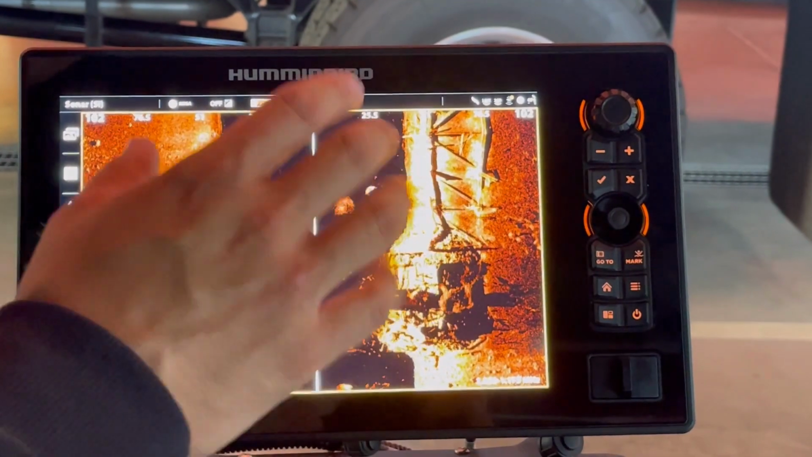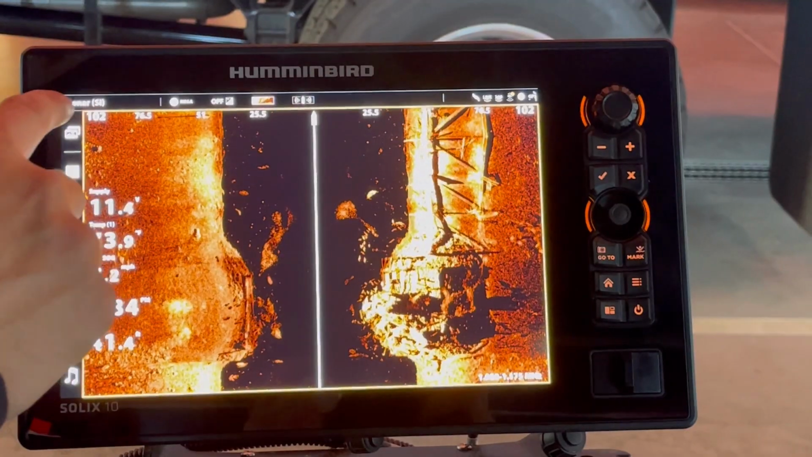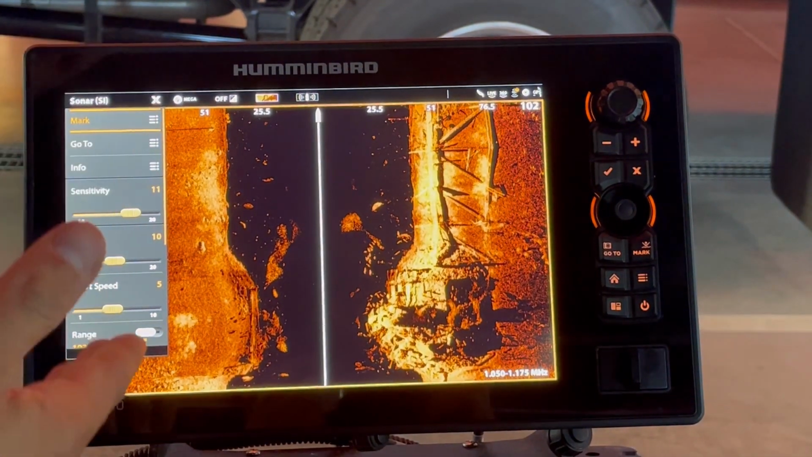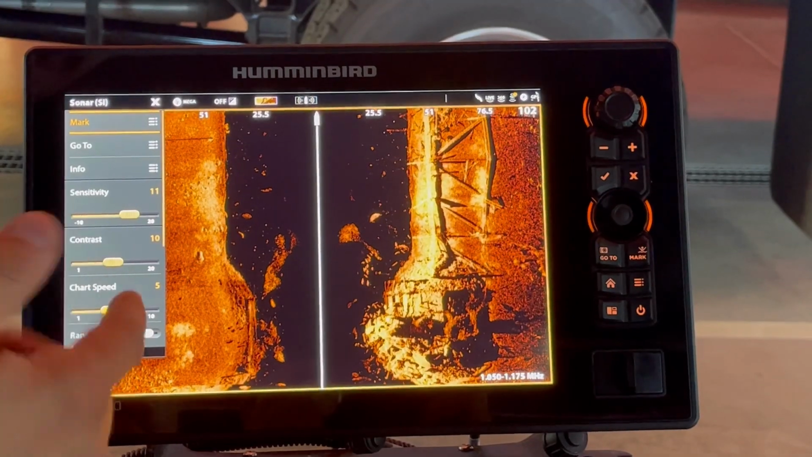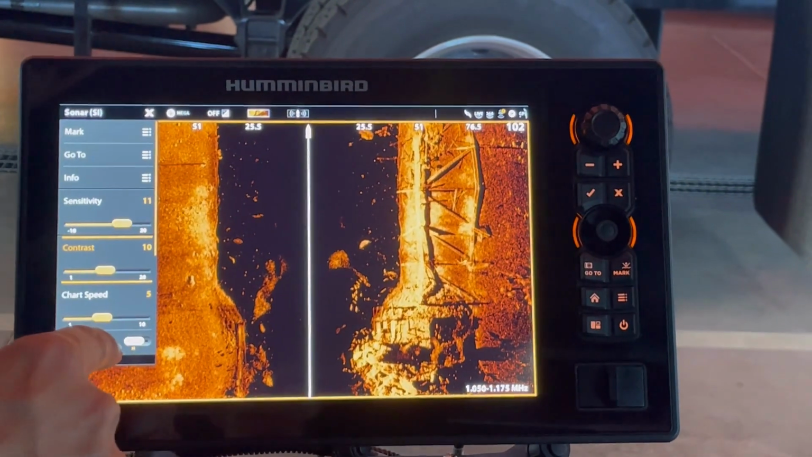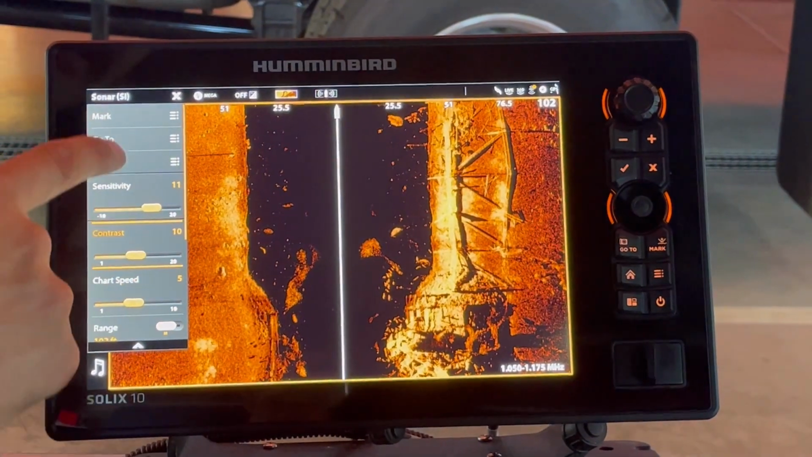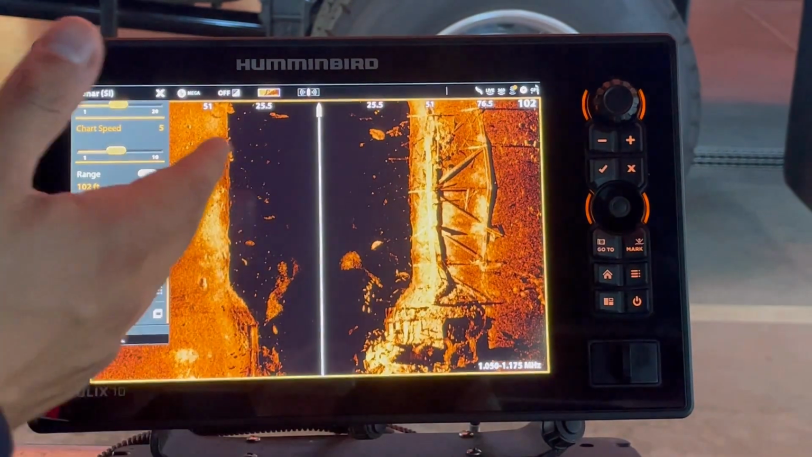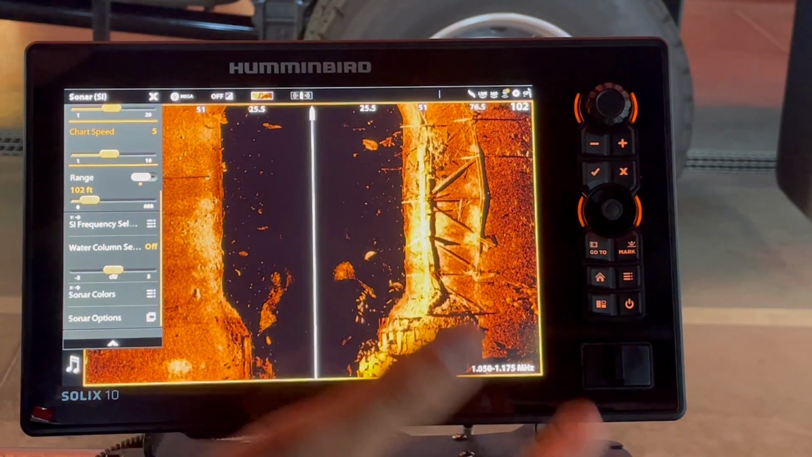For basically any screen that you're in, it's going to say which one it is at the top left, and clicking on that will also give you your settings from there. So sensitivity, contrast, these are all things that will help you see better. But with side imaging, the other thing that's important is understanding our range and how far out to the side of the boat that our side imaging is actually looking.